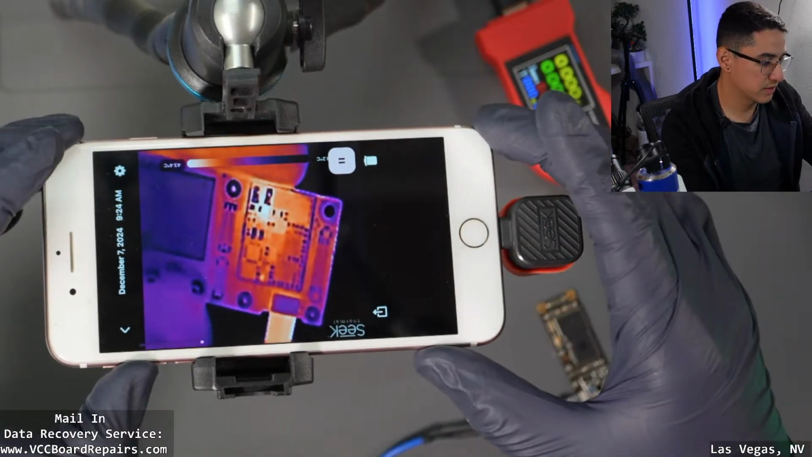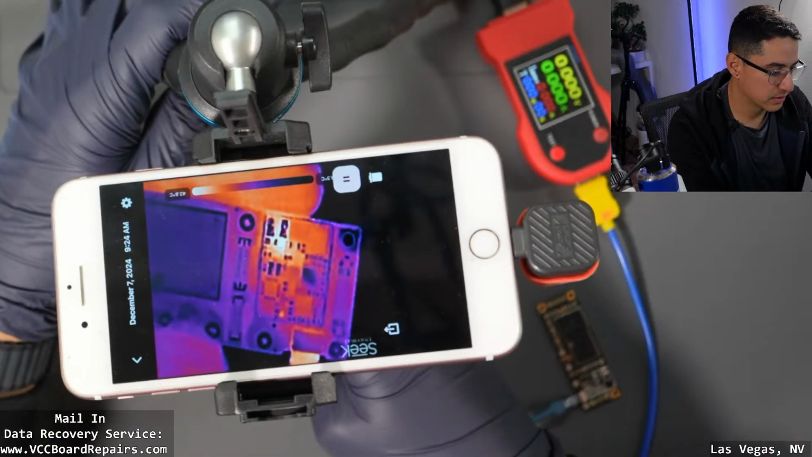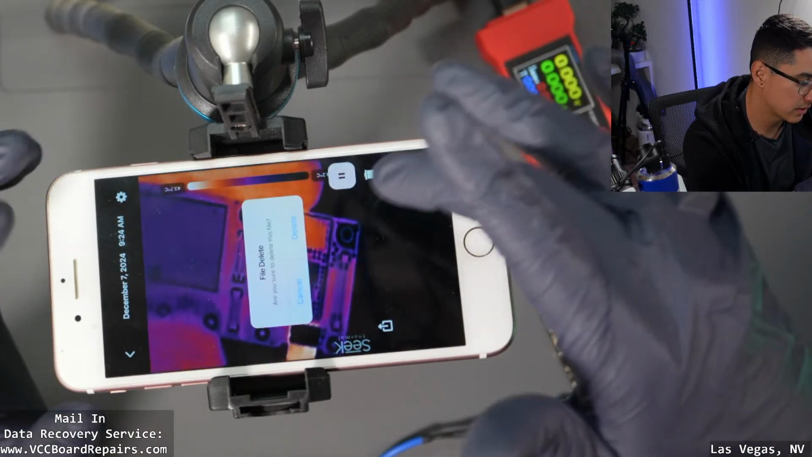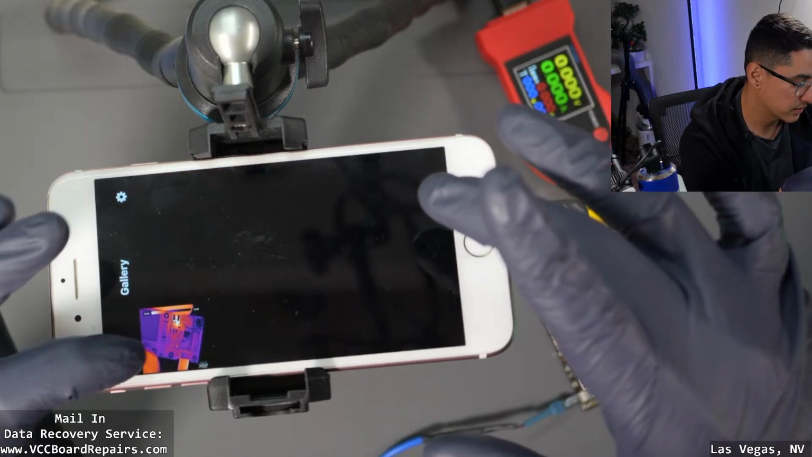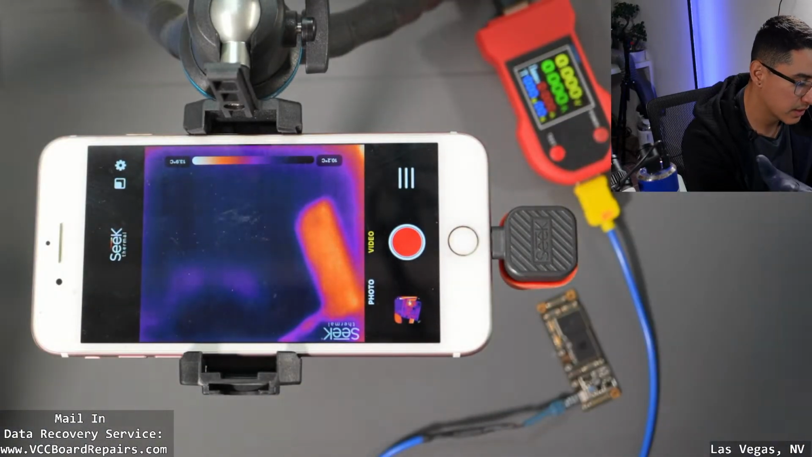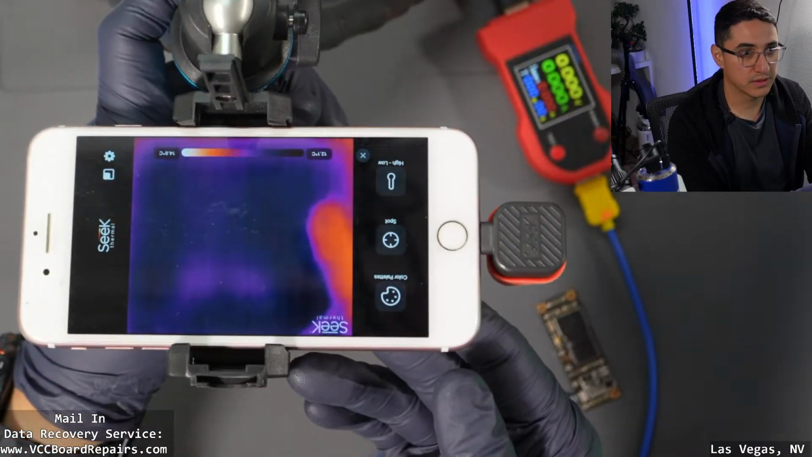Let's see, does it record sound? Oh, I don't hear any sound. So I wonder if no audio is recorded. The Seek Compact Pro does record sound, and that's through the phone. So I wonder if it's a setting or something, but as of right now, it doesn't look like it recorded sound. The app does look a little nicer too, as far as comparison, but honestly, the app doesn't really matter.